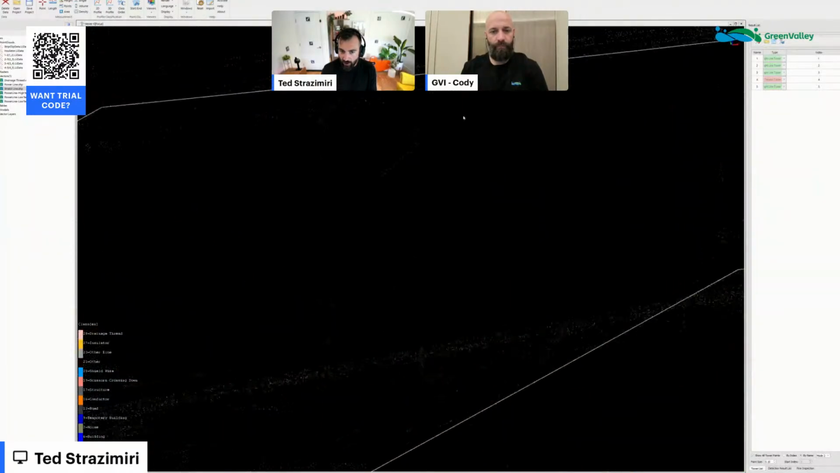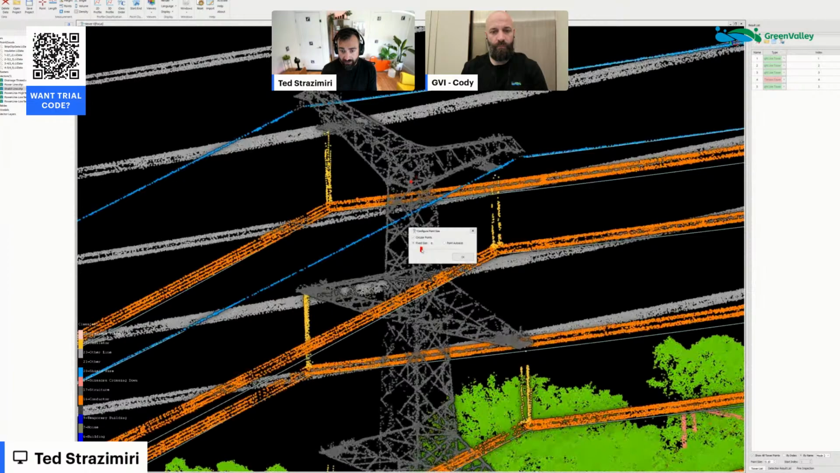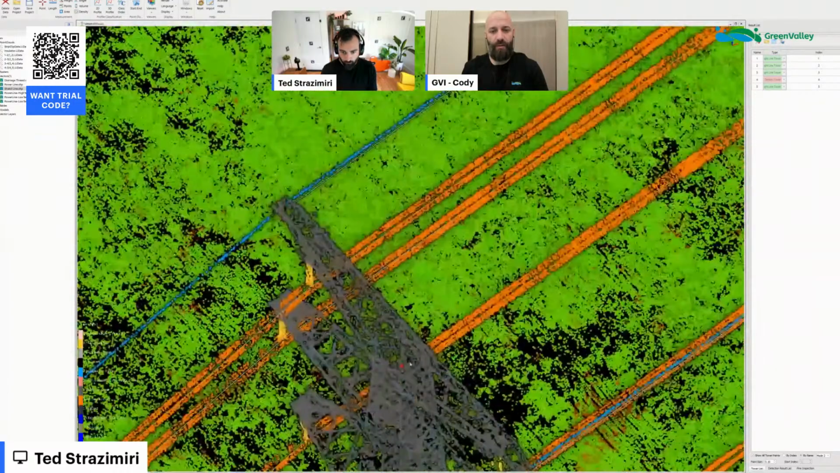Do you have to be super careful with this? What if it's off to the side a little bit? Are you going to break stuff, or is it going to correct for you? It actually automatically chooses the center point. So you just have to click on the tower itself and it'll choose that center point.